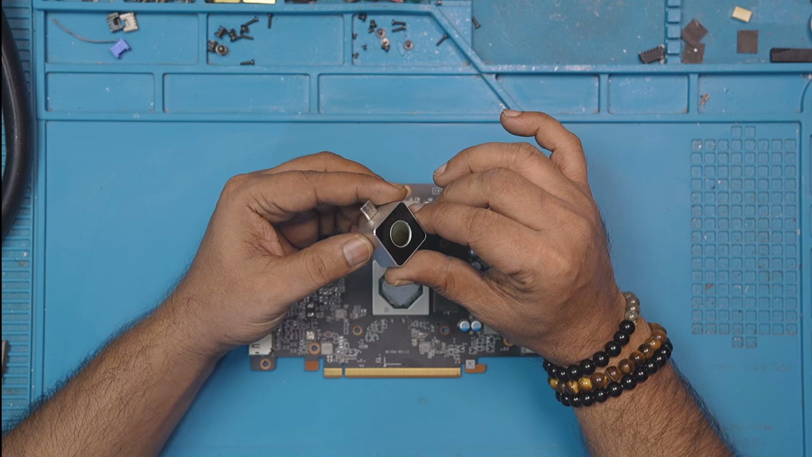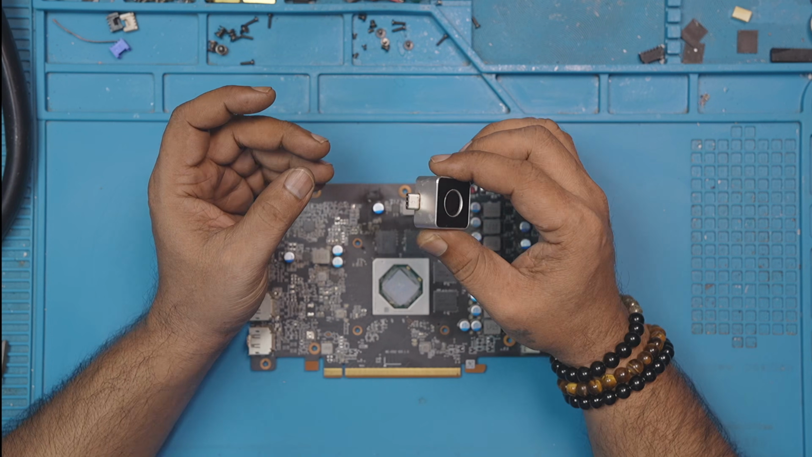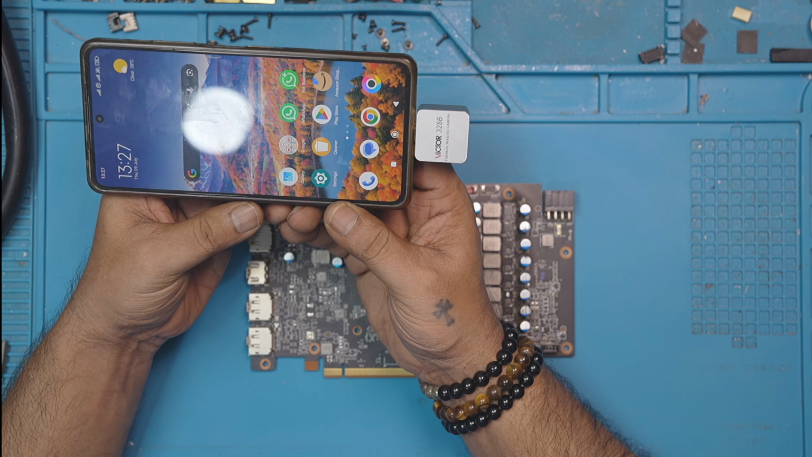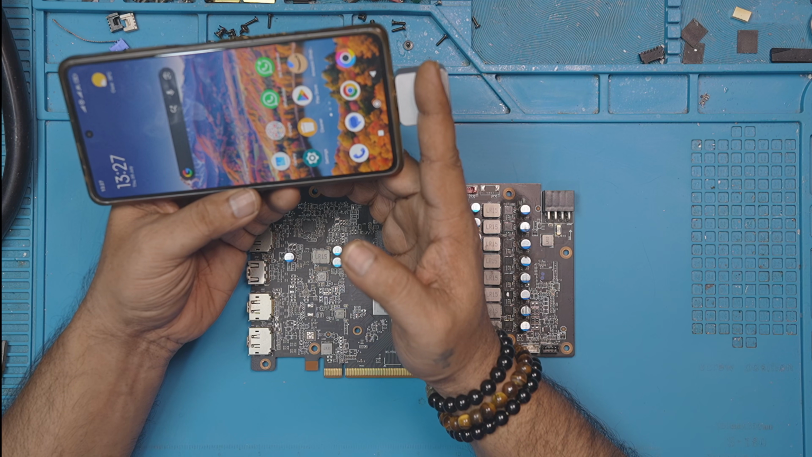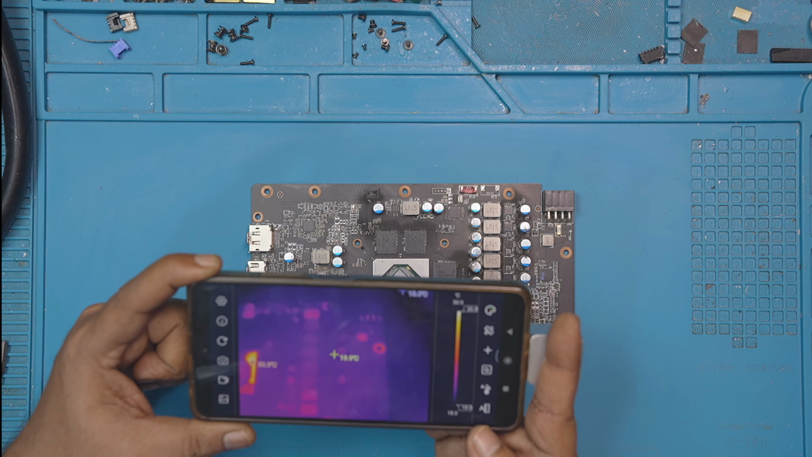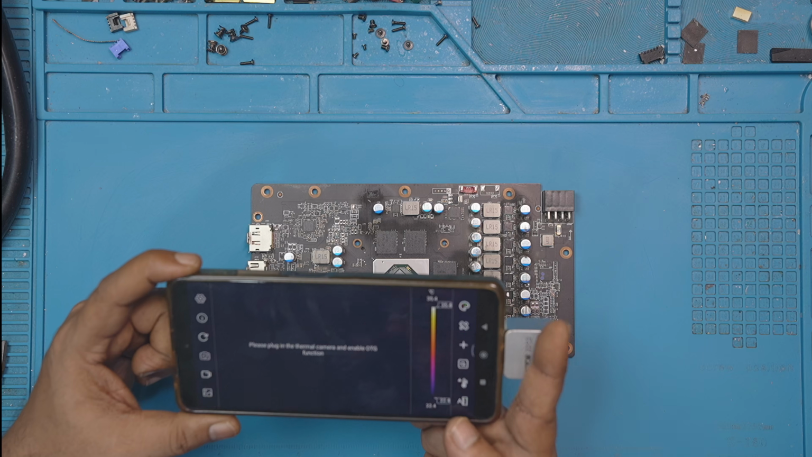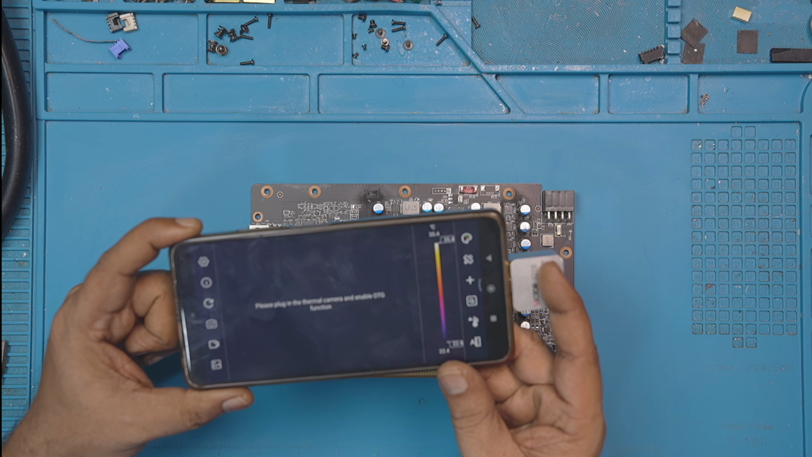In many of my repair videos, you may have seen me using the Victor 328B. I've used it for many years, but unfortunately, I dropped my phone with the IR unit connected to it and damaged it. Now, to use it, I have to hold and push down on the IR unit for my phone to recognize it, and as soon as I release the pressure, it would not be detected. Since then, I was looking for a replacement.